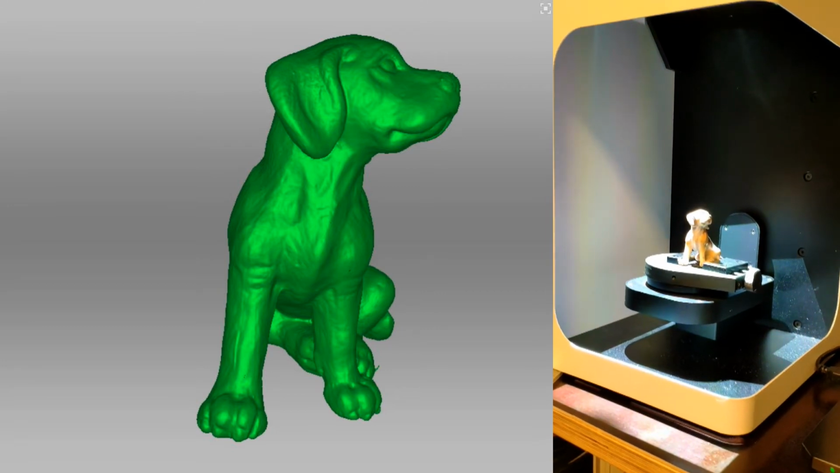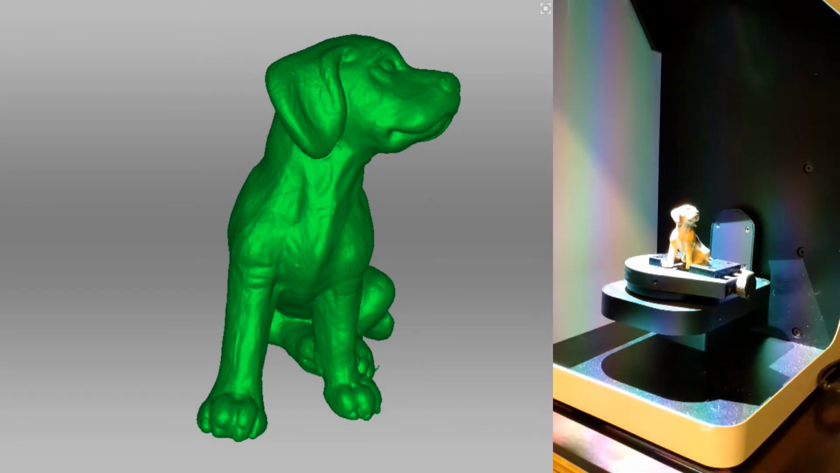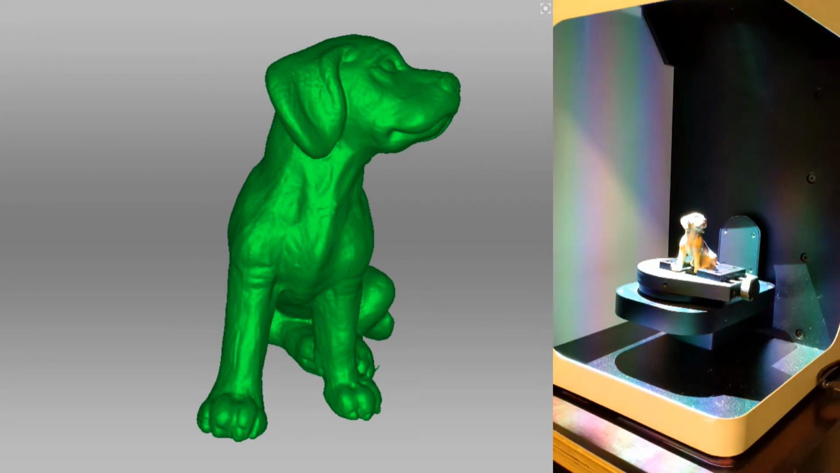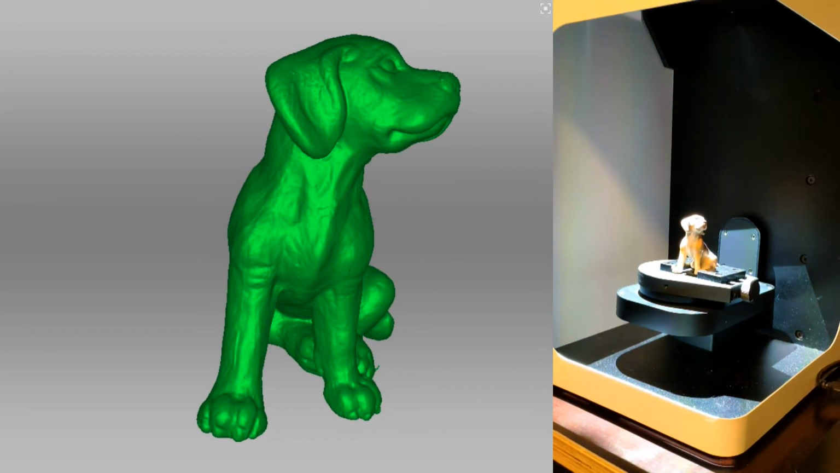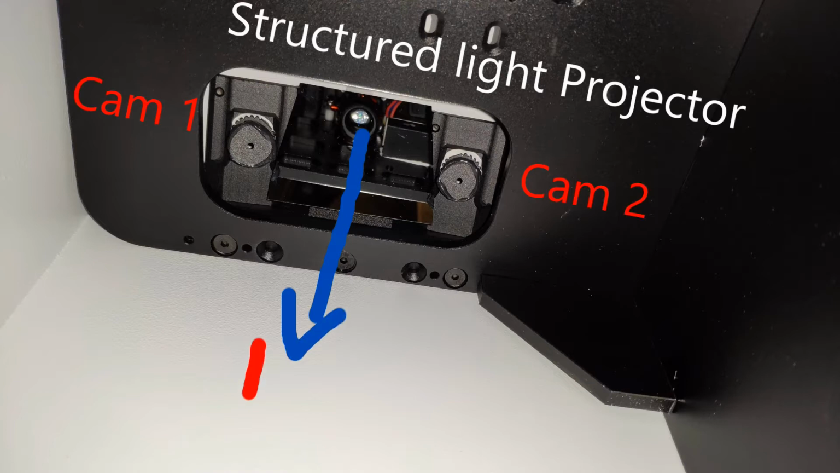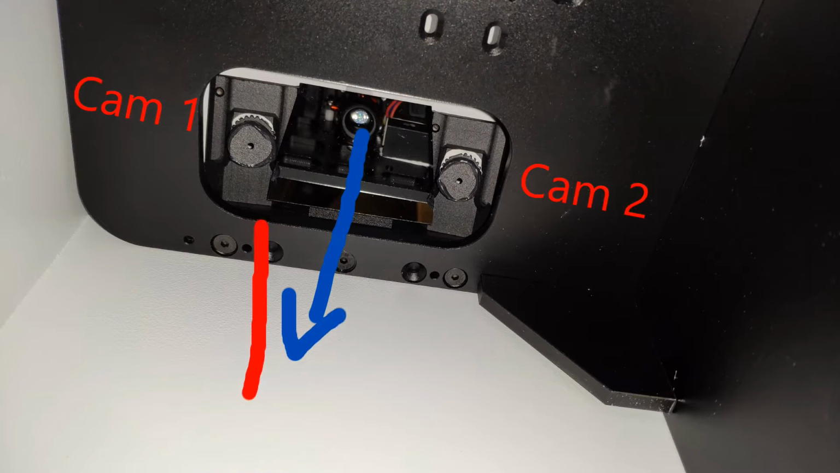So the scanner is especially for jewelry scanning. You can use it for scanning dental objects, but as well you can 3D scan miniatures, figures for games and other stuff. So by the end of this video you will know how to use it and how to create scans with that scanner. Take a look.